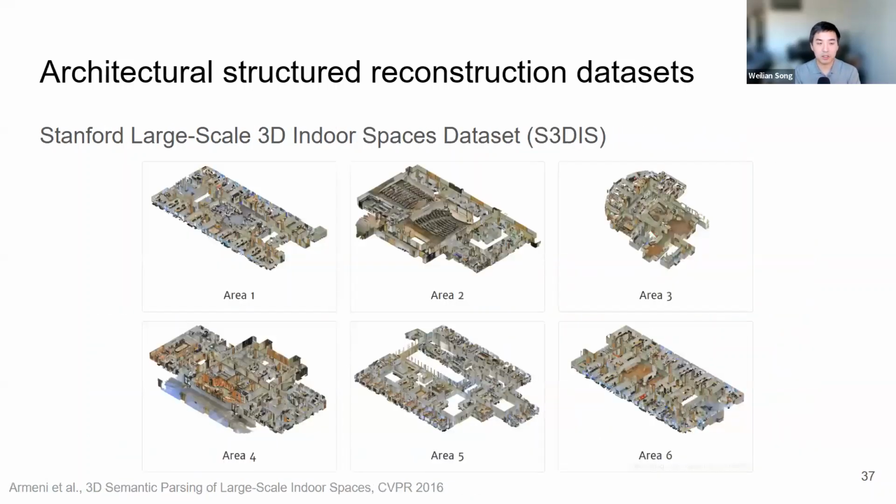And then we have also the Stanford 3D indoor data set, which consists of 6 large-scale indoor areas, including offices and lecture halls. And we would say that this data set is probably the most similar to our goal, except that for annotations, we want the more detailed BIM models instead of, in this case, I think it was just some segmentation results.